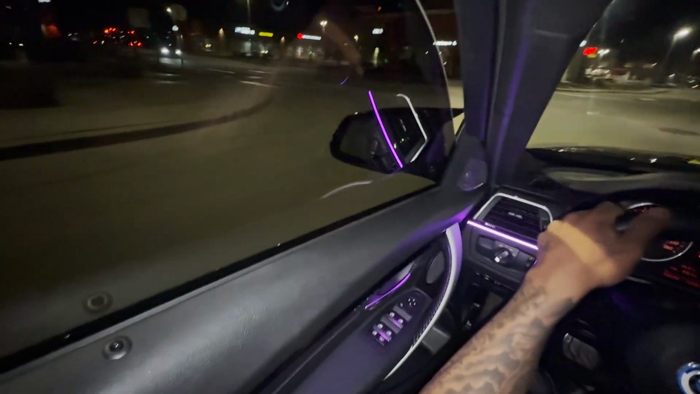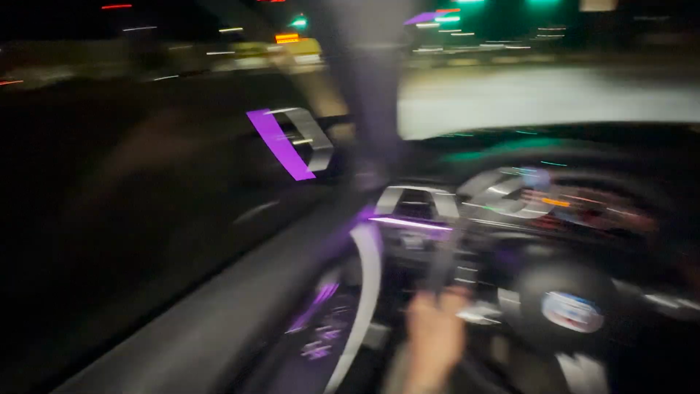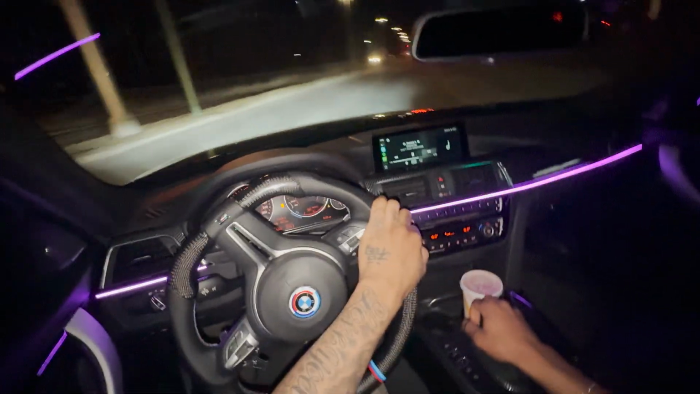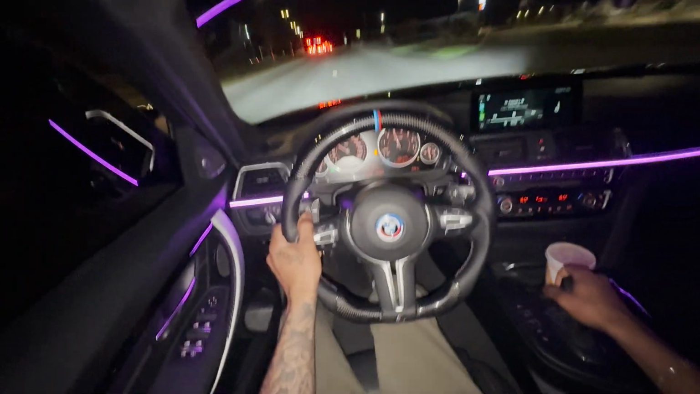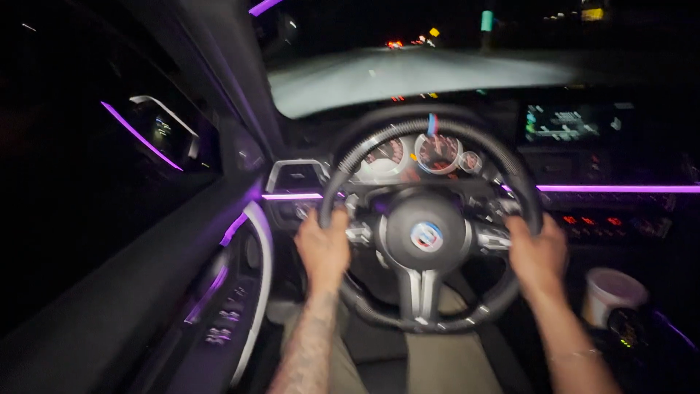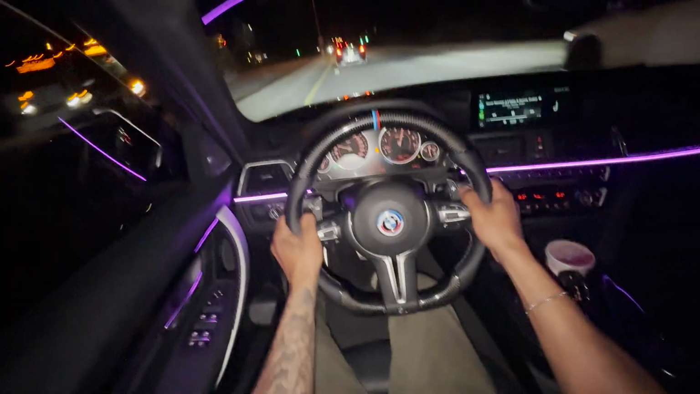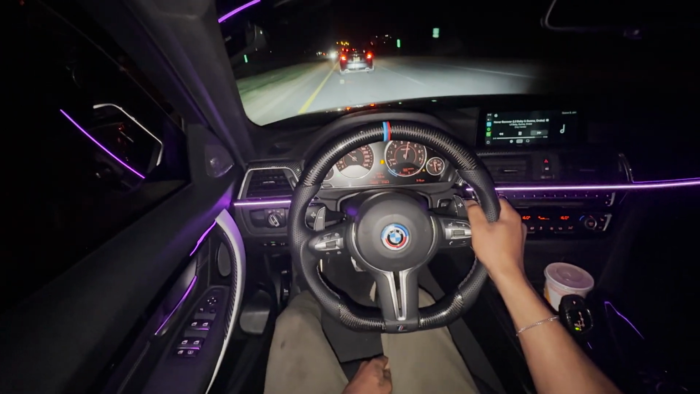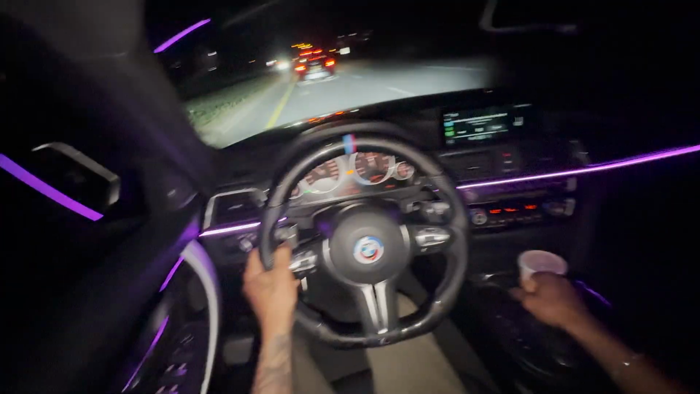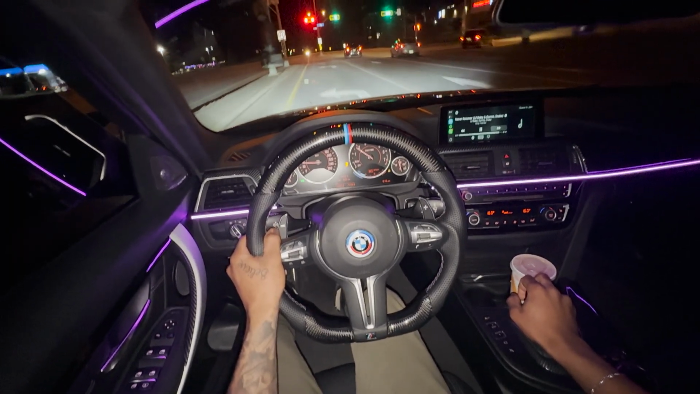That's an Elantra. Thing's on fire, by the way. I would go beside him, but I'm turning left. Oh, he did a little full.